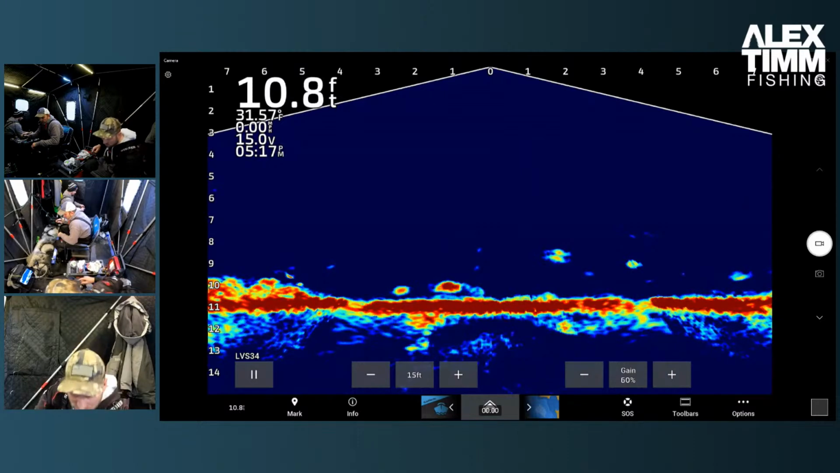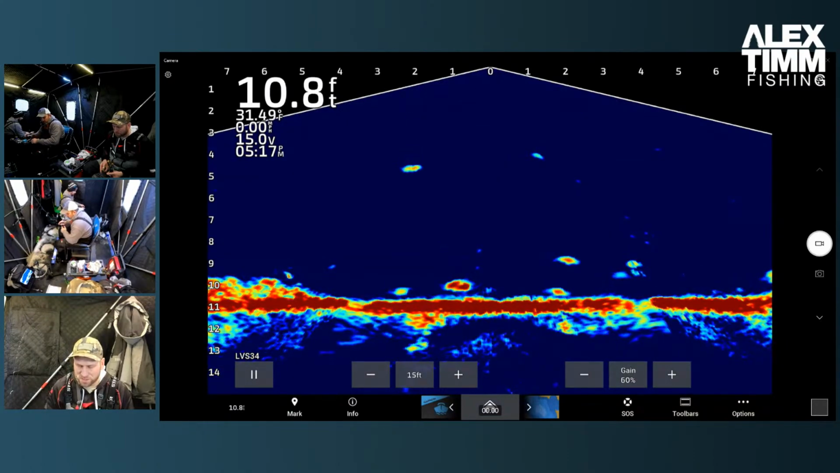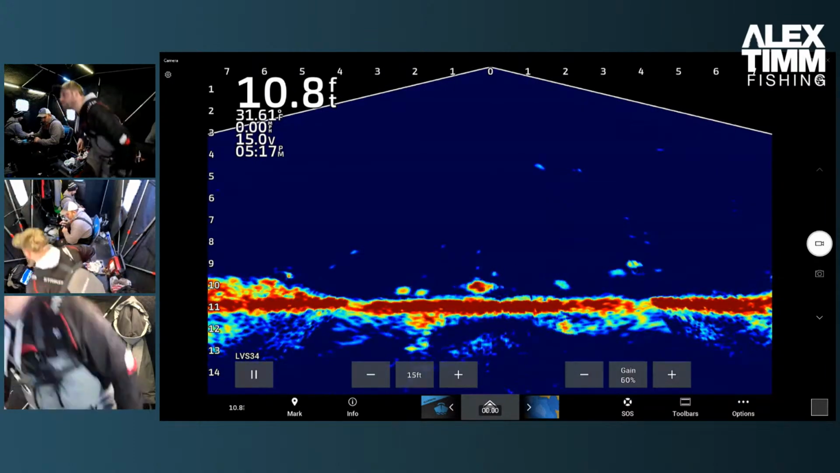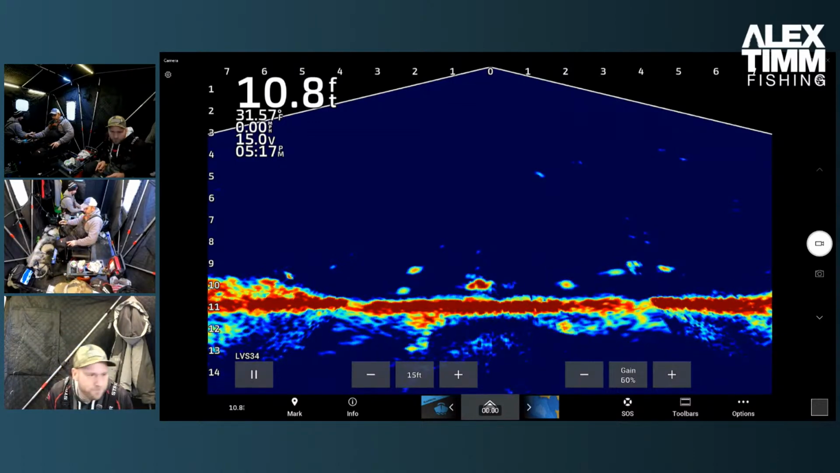All right, we're gonna see what this does. That looks like a bigger mark directly below me. He's not moving, so maybe I'll get down there before he leaves. Kind of drifting off to the left a little. We'll get down there. Our tip-ups haven't done a whole lot here recently. Get over here, big man. Maybe in the evening time we'll get it. Come on, get over here.